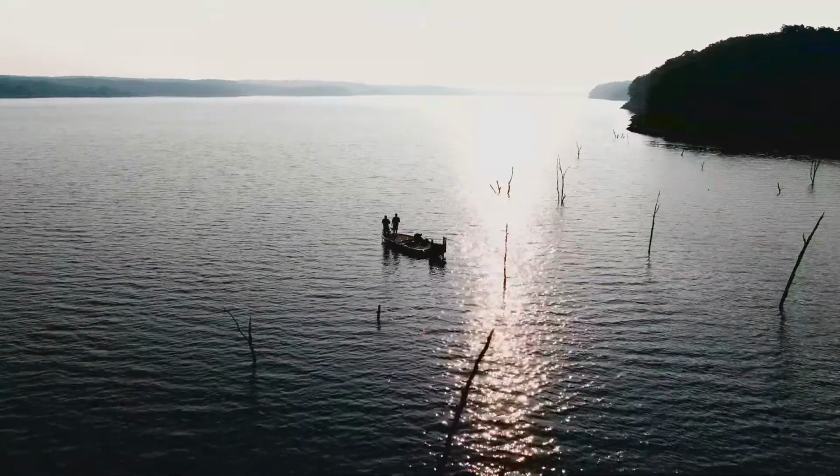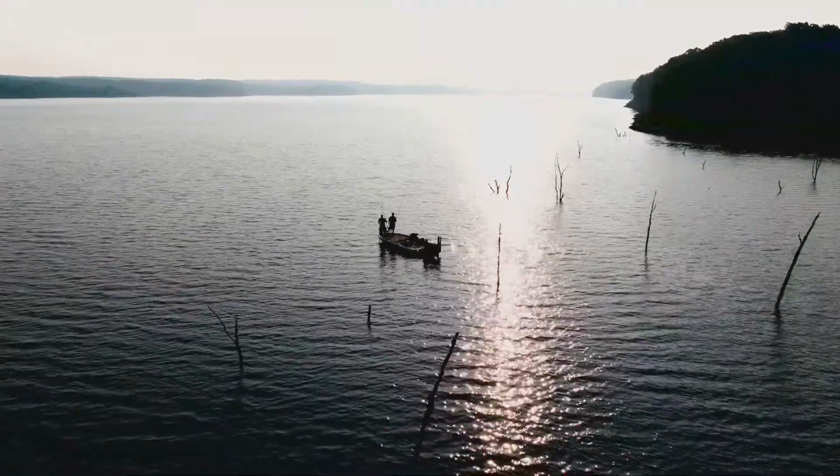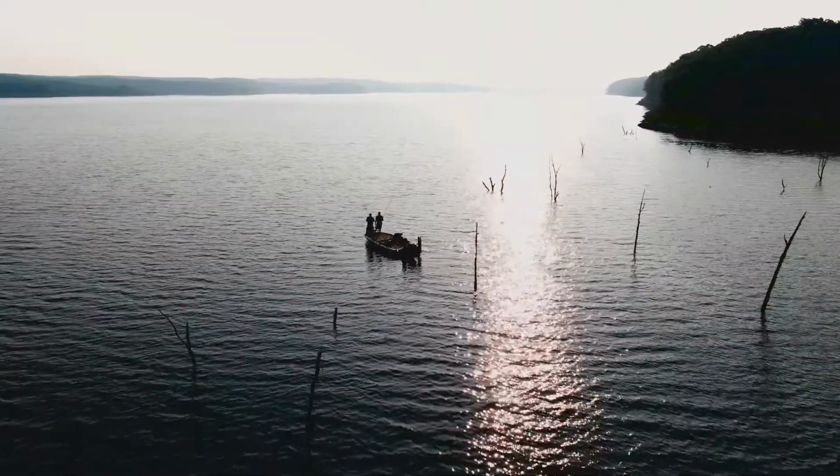I haven't won on this body of water, but I've had a real good run on it. And it's fun. It's a great lake. Everyone needs to come fish this lake. It's one of the best in the country.